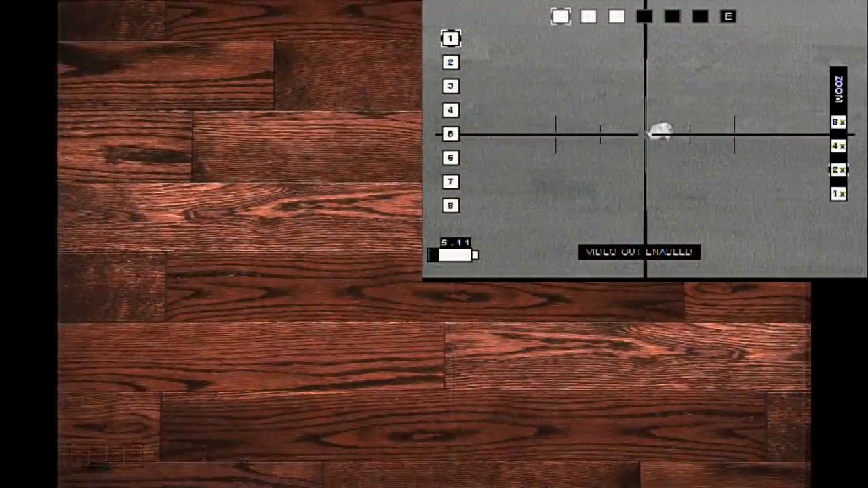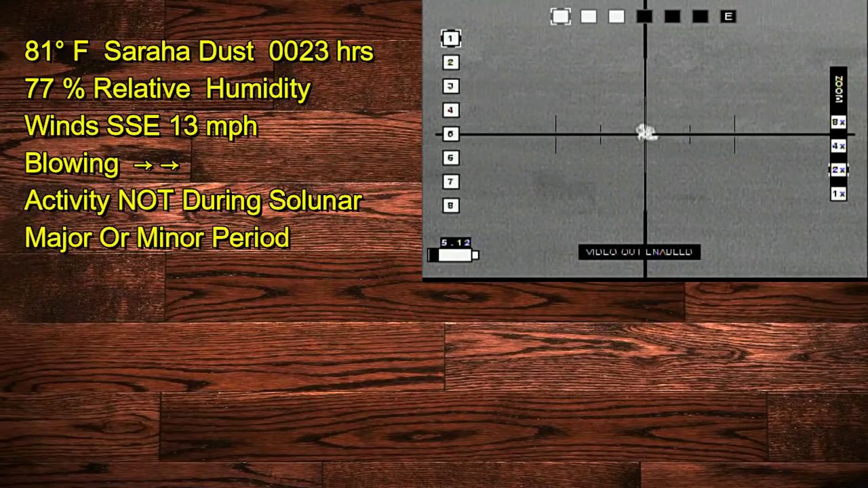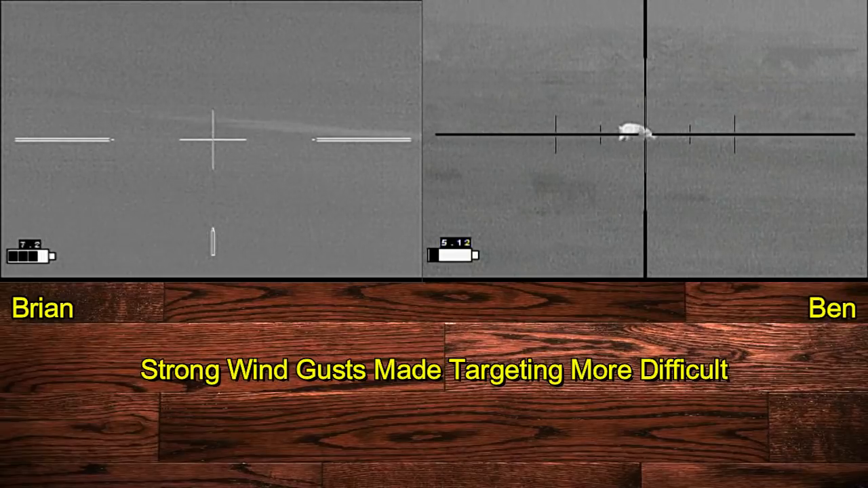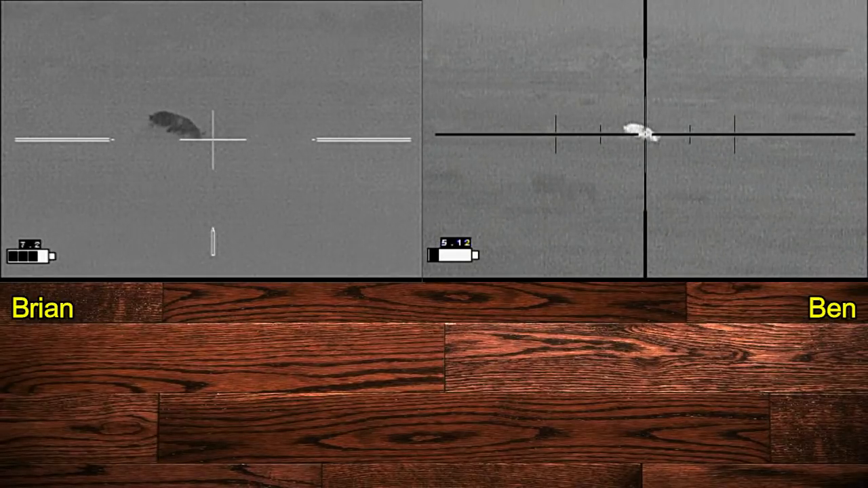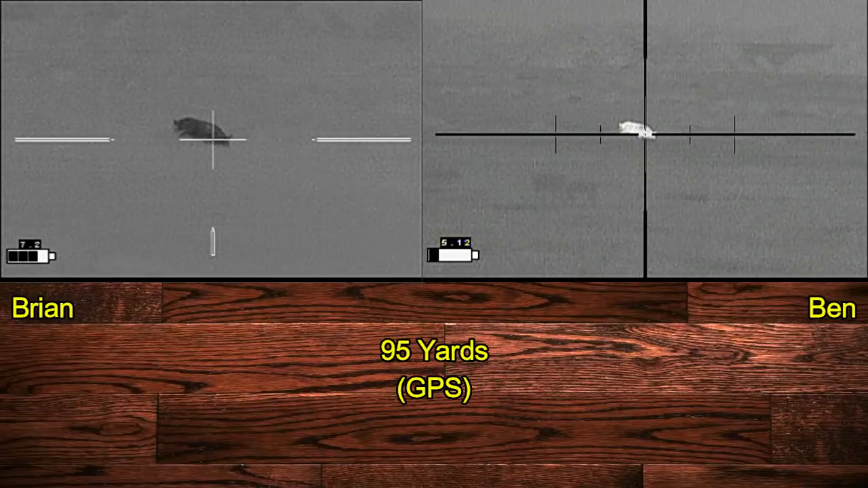So now we've gotten to the point where we want to shoot. We have cattle off to the left and cattle off to the right, but we do not have any downrange. No cattle to the right. No cattle to the left. Is the shooter ready? Shooter's ready. 3, 2, 1.